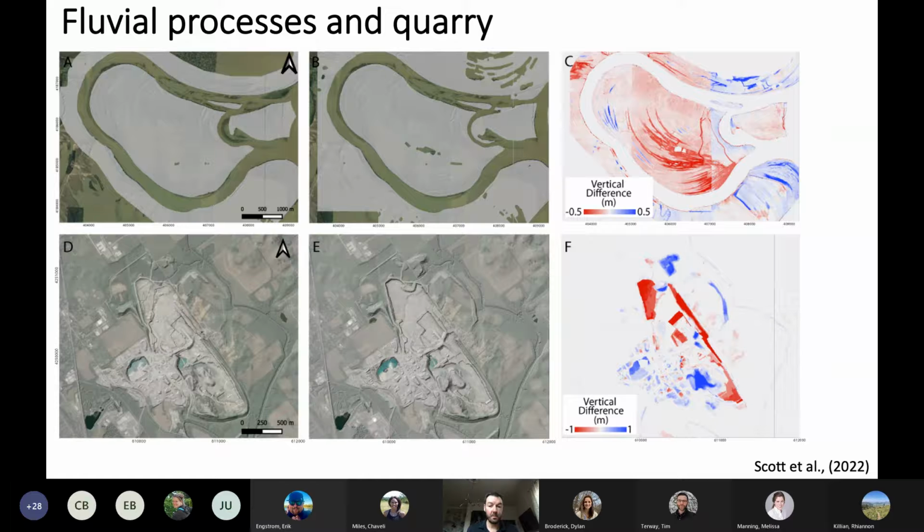So I'm going to go through quickly a couple of panels here and then we'll wrap up, just showing you the kinds of signals you see. In the left panel is the pre-event topography, being 2011, 2013. And then the center panel is the more recent statewide LiDAR for Indiana. And then the panel on the right is the difference, again, with red being down and blue being up.